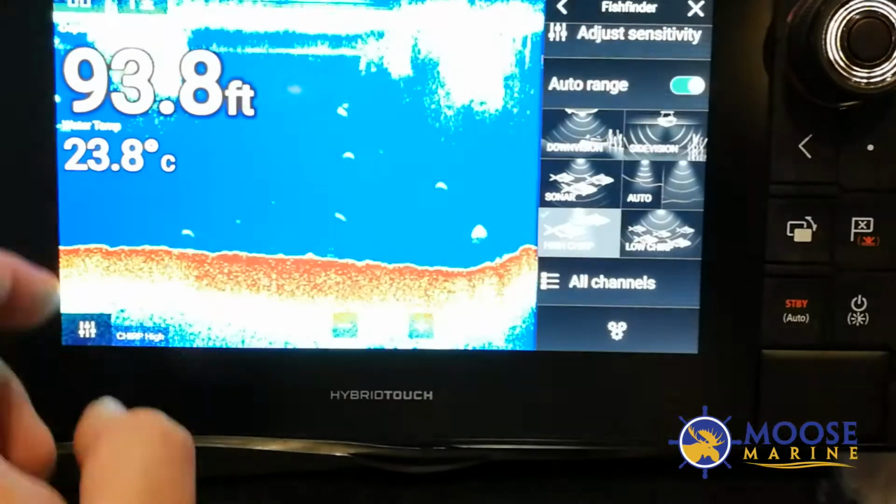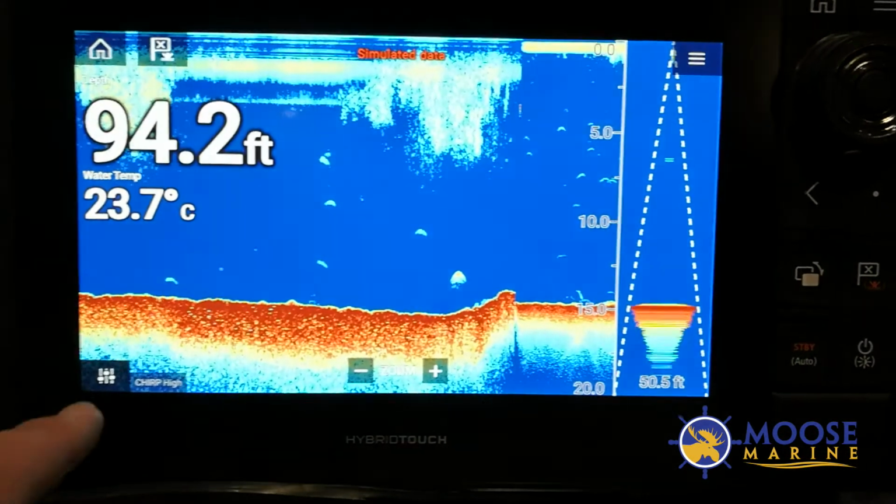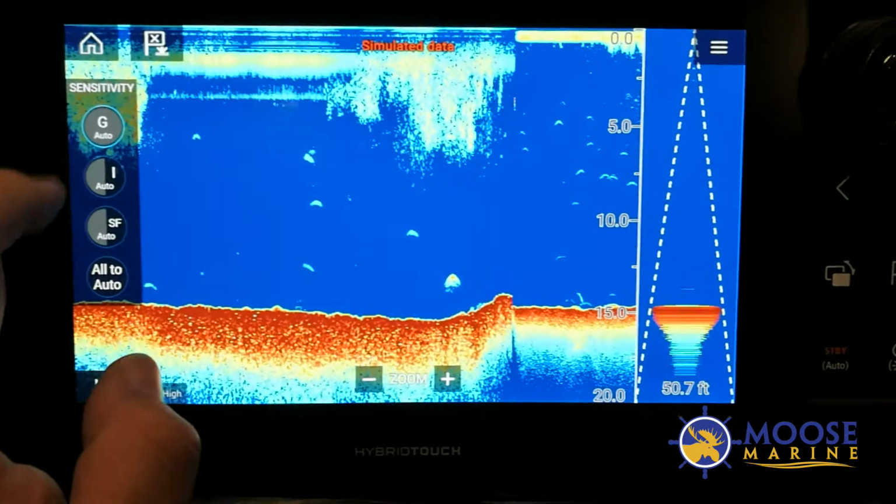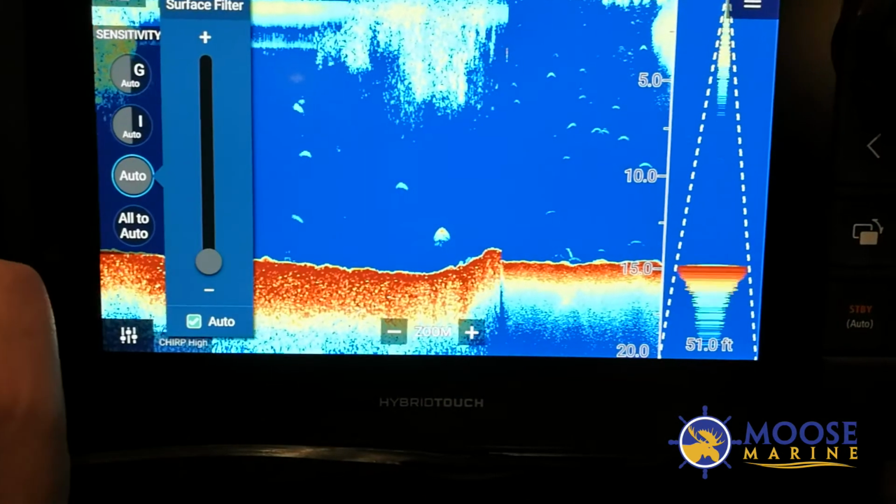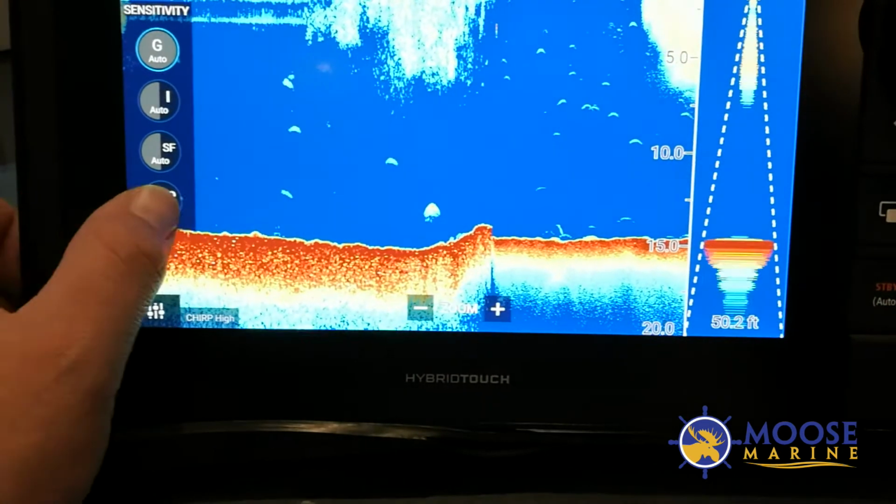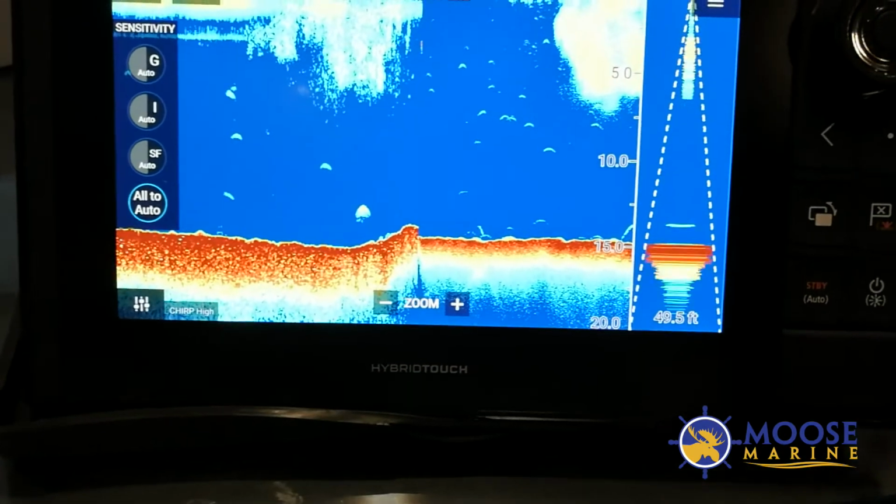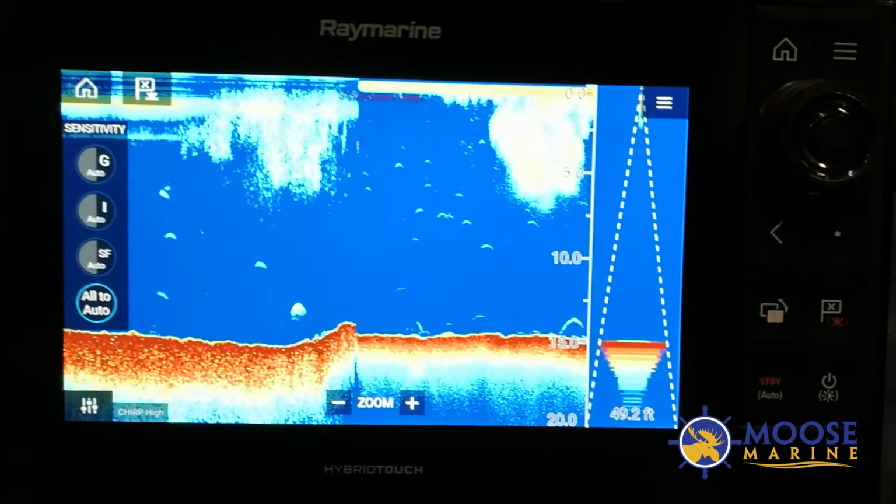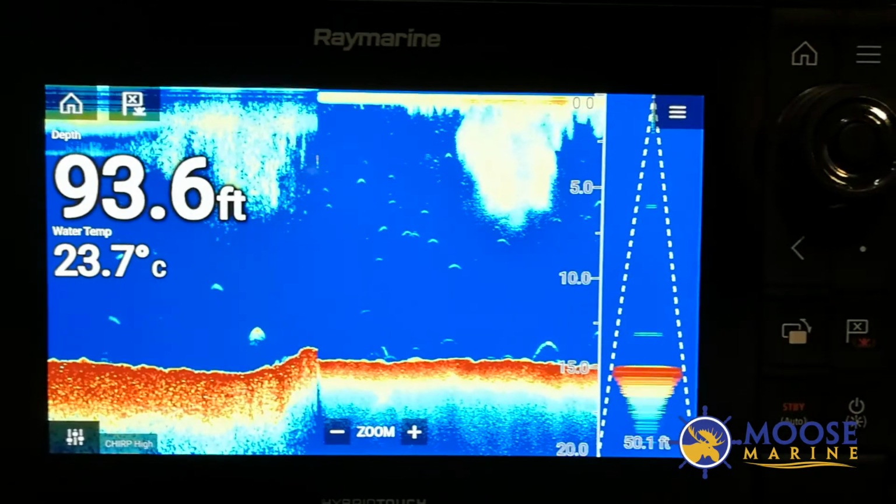So hopefully you've learnt something about the more advanced settings. Raymarine's pretty good. It has this little button down here that allows you to change your basic stuff such as intensity, surface filter, and your gain pretty easily, or just hit them all to automatic. And the automatic system works pretty well on these units. So hopefully you've learned something a little bit about the Raymarine Axiom Pro SONAR system.